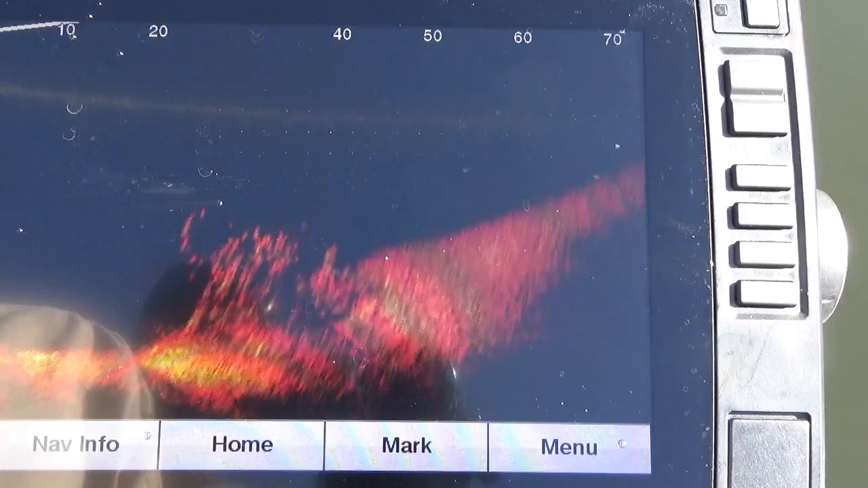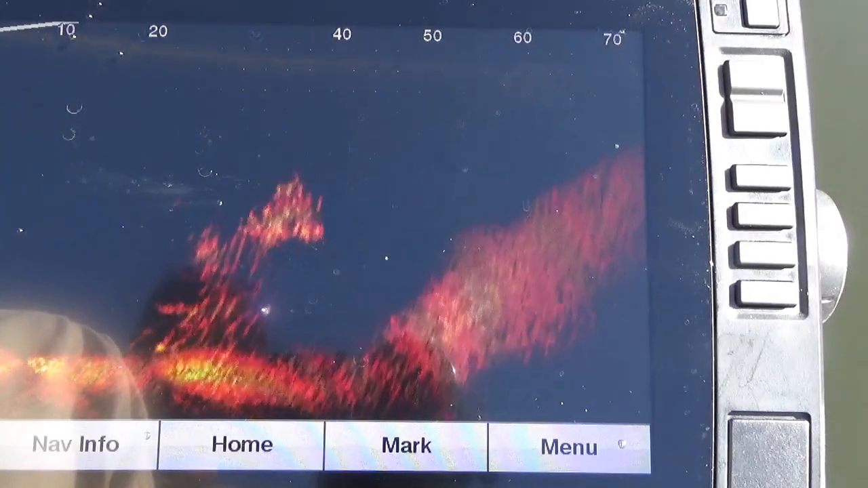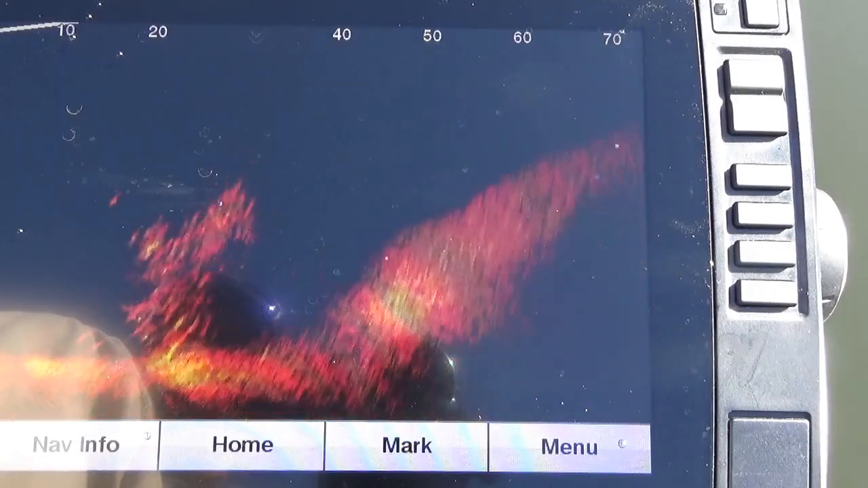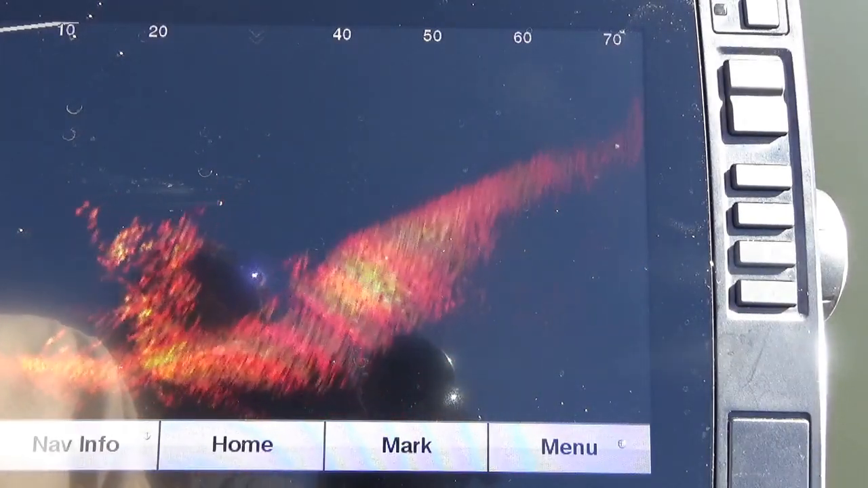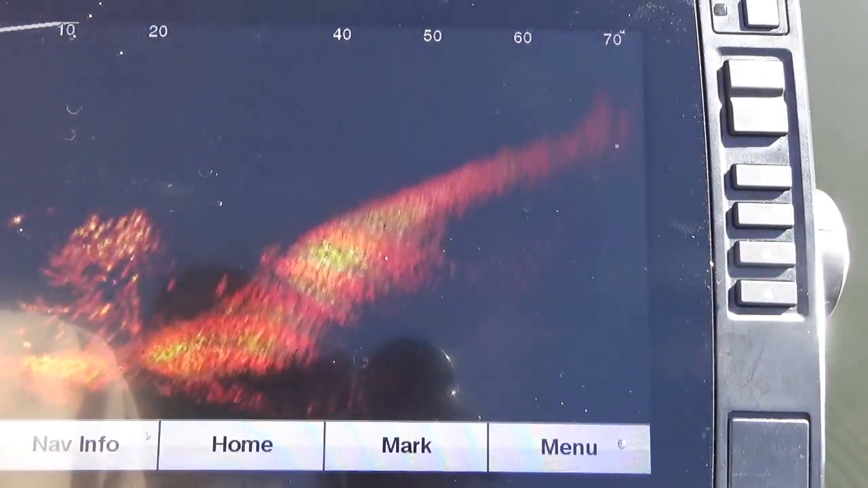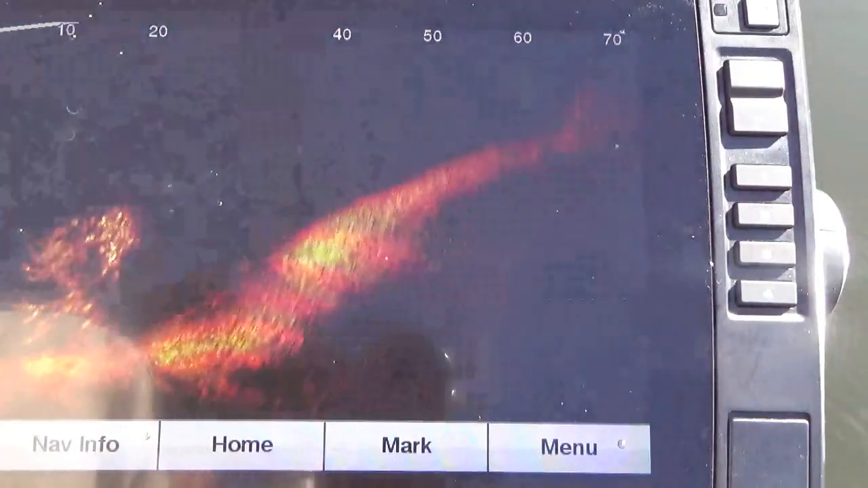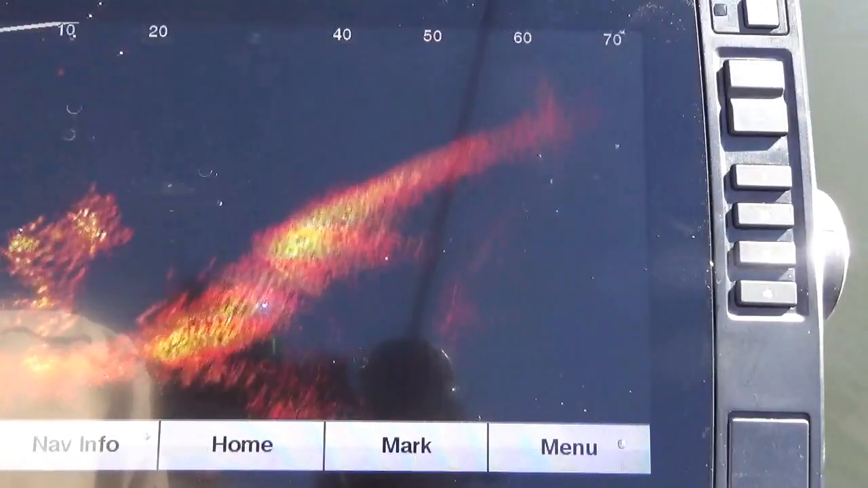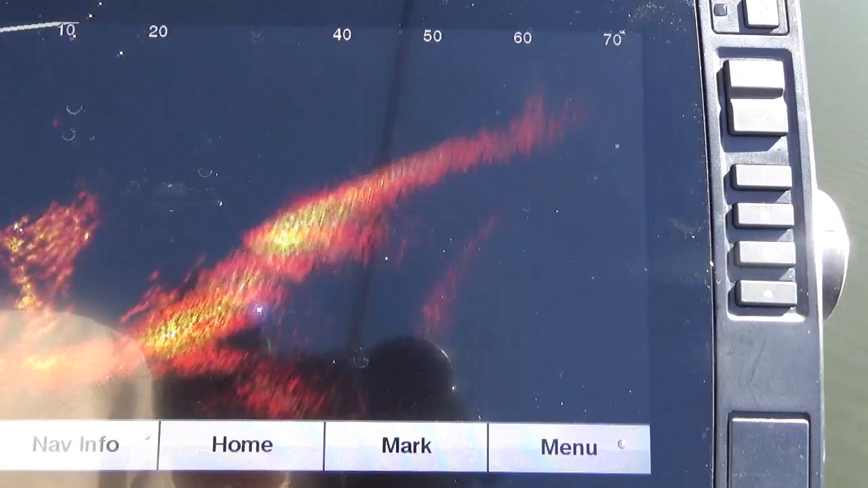I have no wind today, so I can sit right on top of the crappies. I'm gonna drop it right into the middle of them. We're gonna go right back over here. That is a big wad of crappies right there. And that is brush. You can see the brush along the bottom. See the signatures of the brush? That's what they're hanging on. I gotta be careful with these spoons not to get that spoon down in that brush, get it hung.